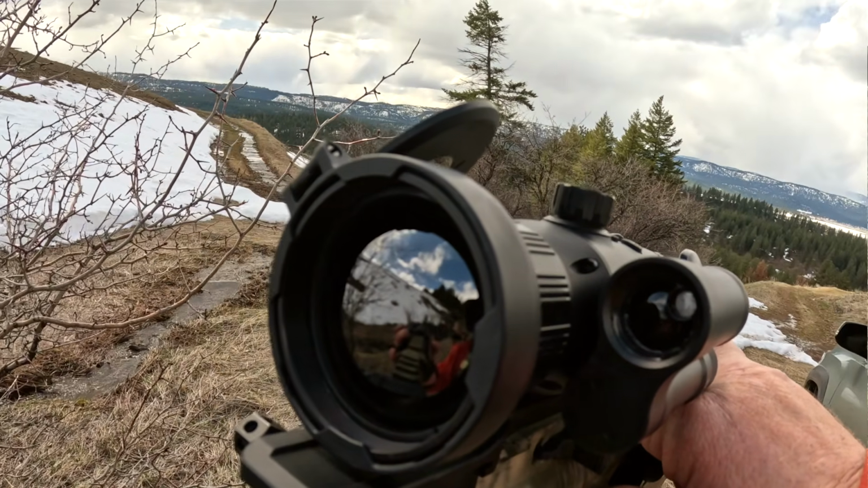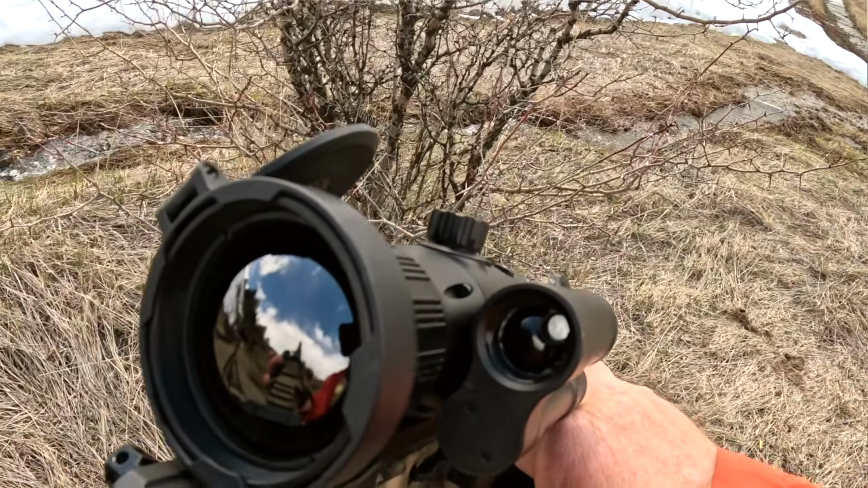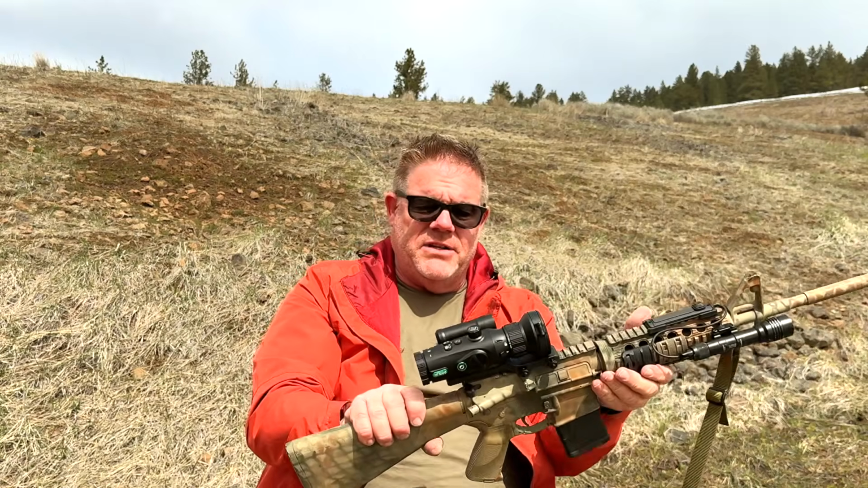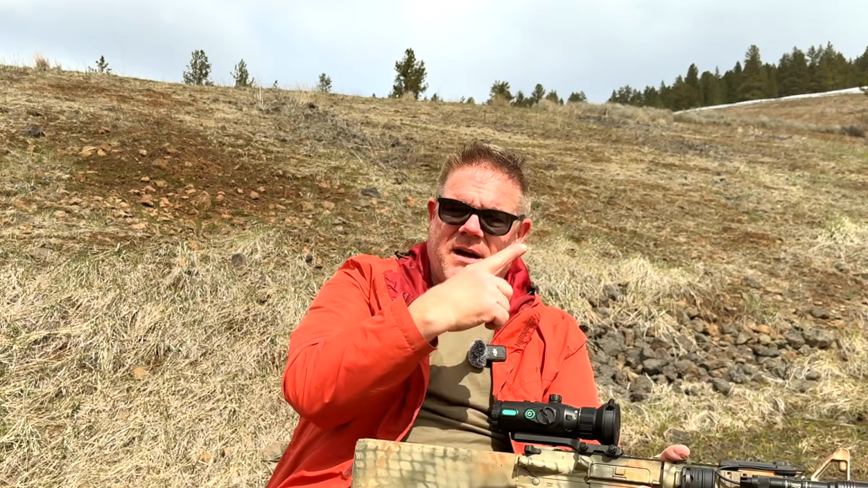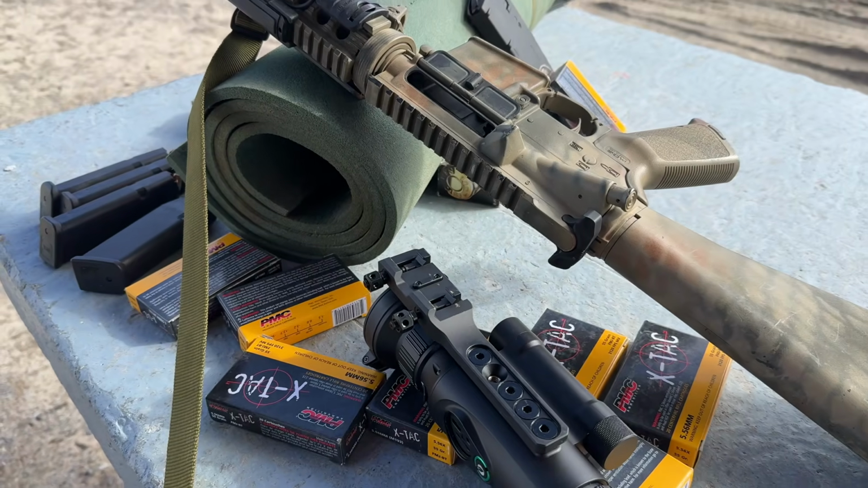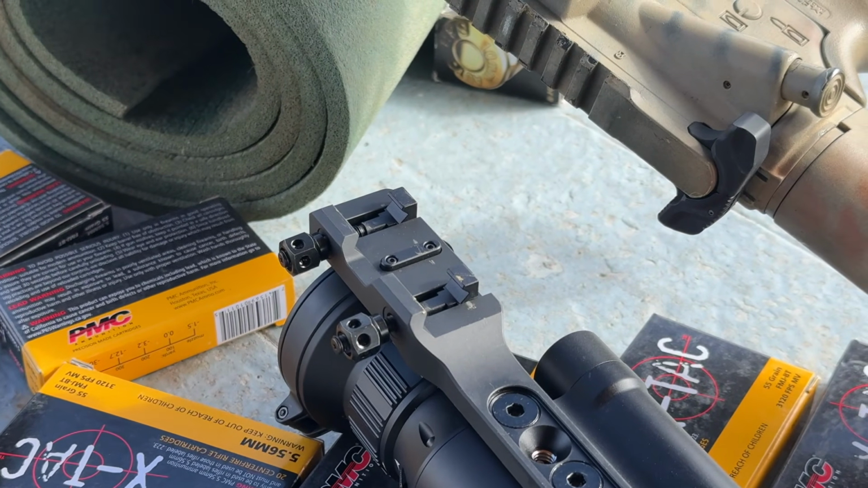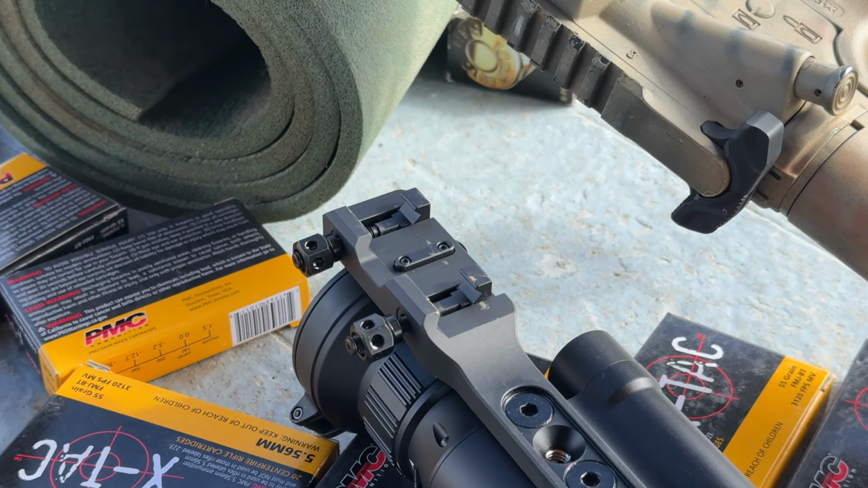There is no removing it. It's connected to the battery housing and right to the main tube of your optic. Rangefinding is something that's actually very handy, and I've used it quite a few times out here just today. The MT1000 comes out of the box with a rifle mount, so you are good to go for either tripod use or putting it right here on your favorite rifle.